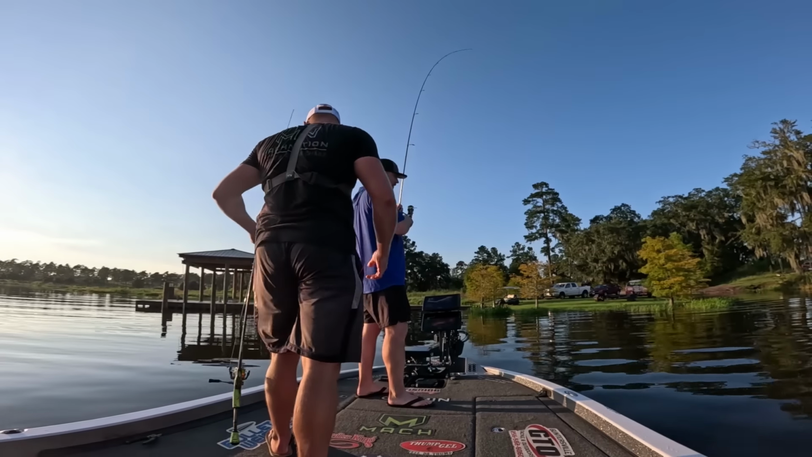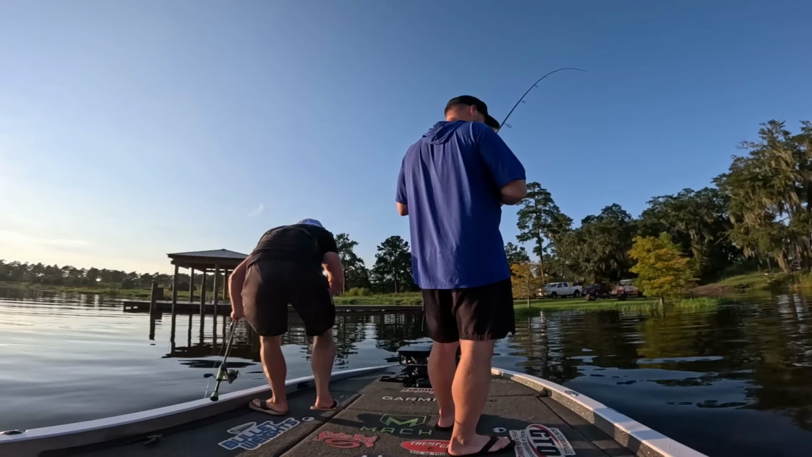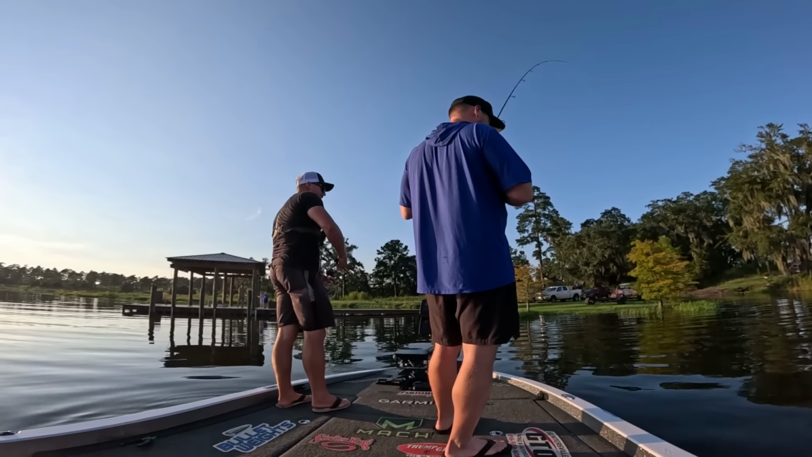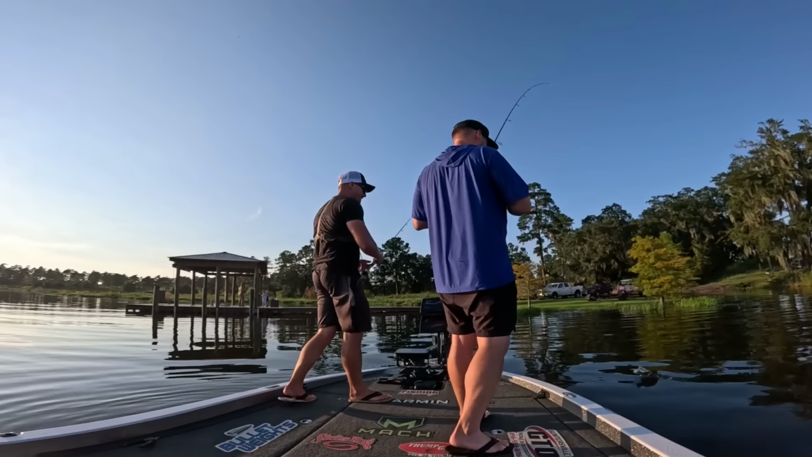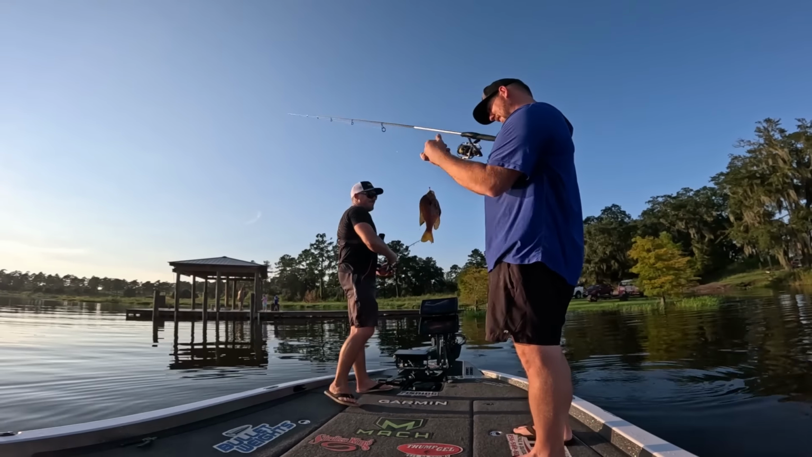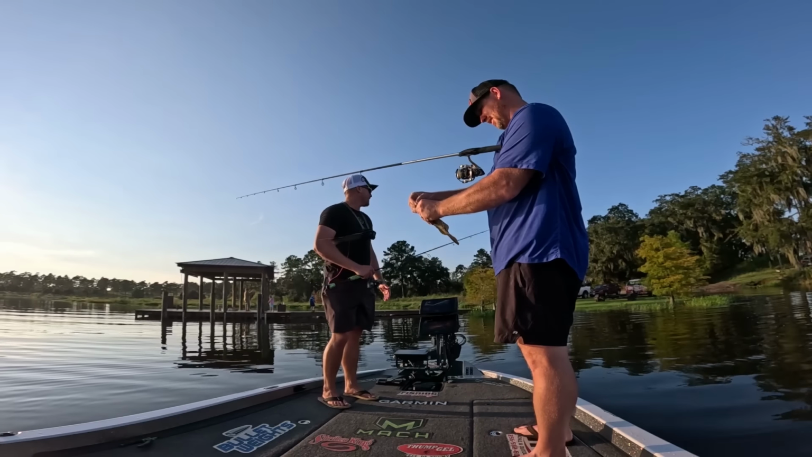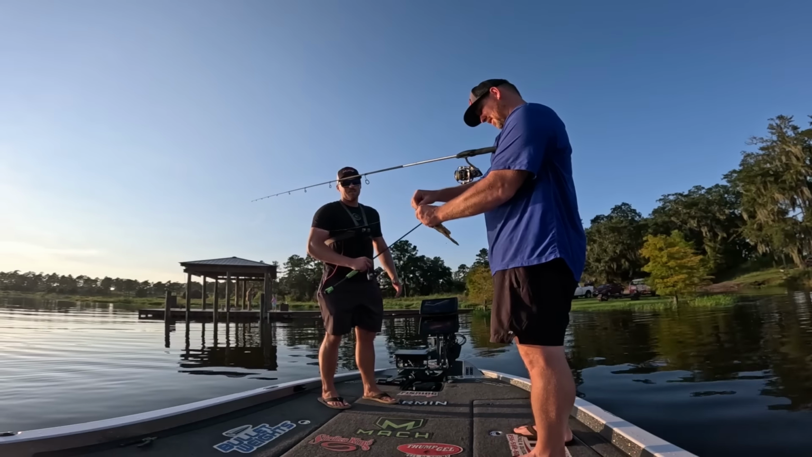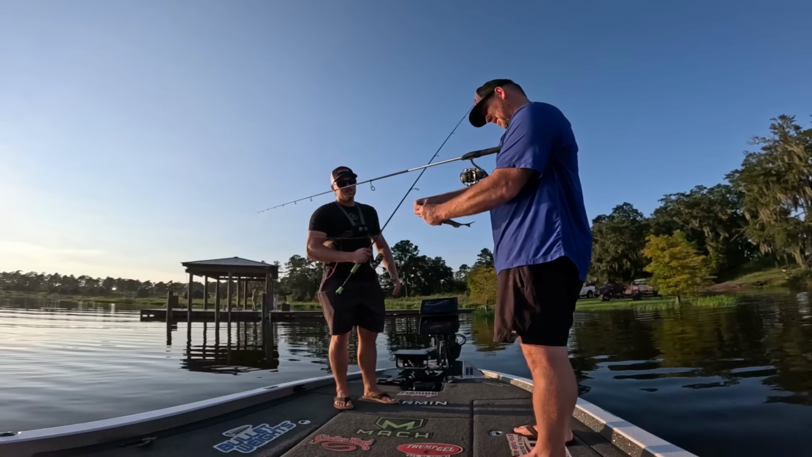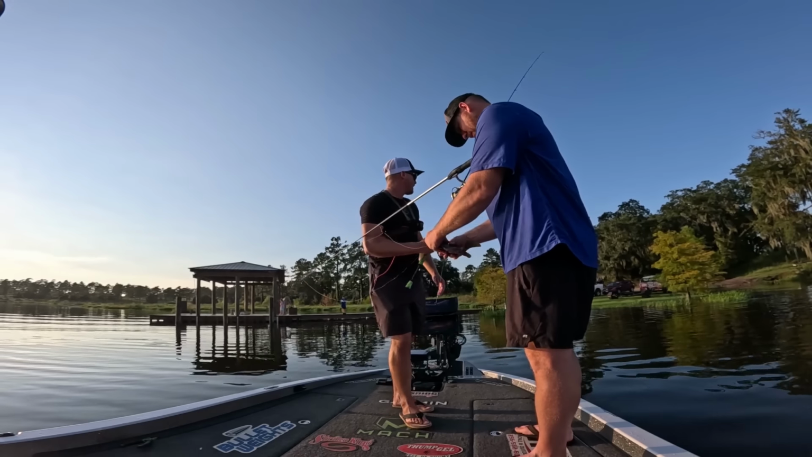Steven's hooked up. You got a giant? Only time will tell. I mean, they're all big, but it's either big or it's a giant. Oh, look at that. They're light up here. That's a female. Females are light. The males are more colorful. Dude, that spot on her head is crazy. That one does look like a male though. It's peeing, so it probably is a male.